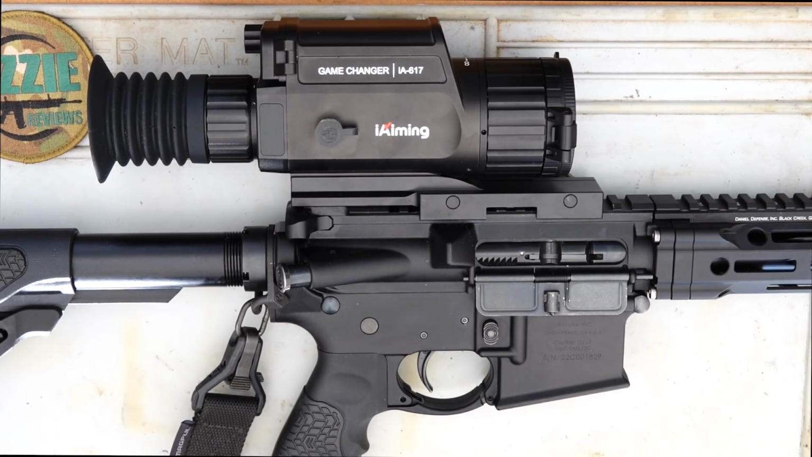Now we've got a digital zoom from 1.6 to 12.8 on this model, and the display on it is OLED display. It records in high definition via Wi-Fi with an app, so the app is available obviously for Apple and Android, and we've got an onboard 32 gig memory card. Now, they do say that it detects to 1200 meters, which is good for looking around and everything. But, as I've said in other thermal reviews, when the detection is far greater than just a few hundred meters, I don't know if personally I would ever use it, but it's nice to have it there.